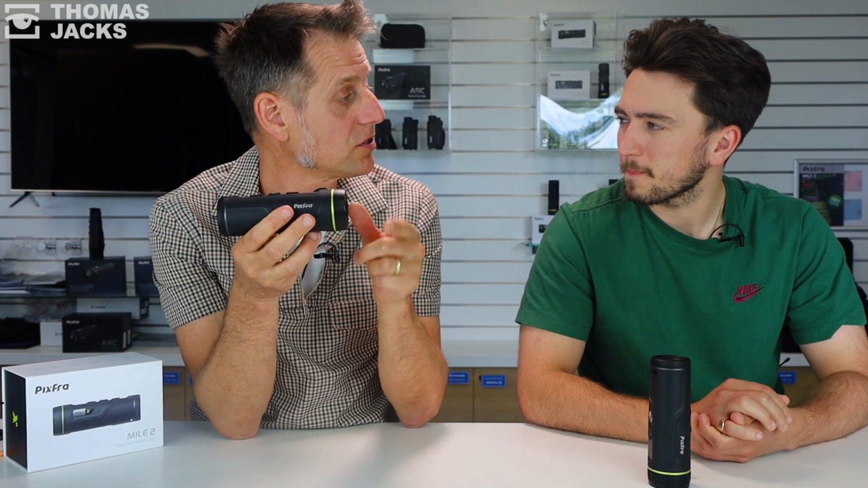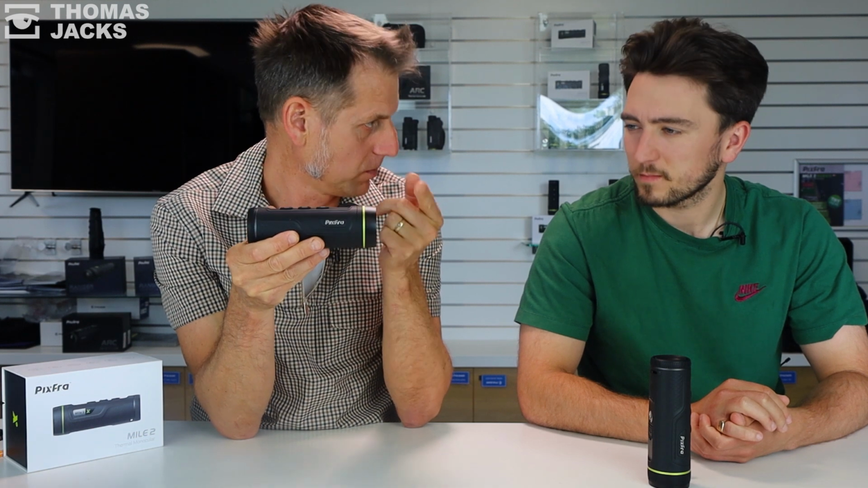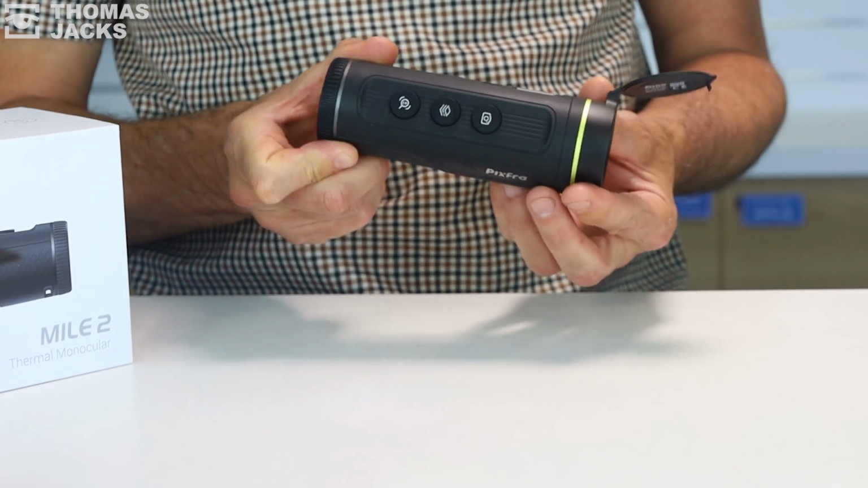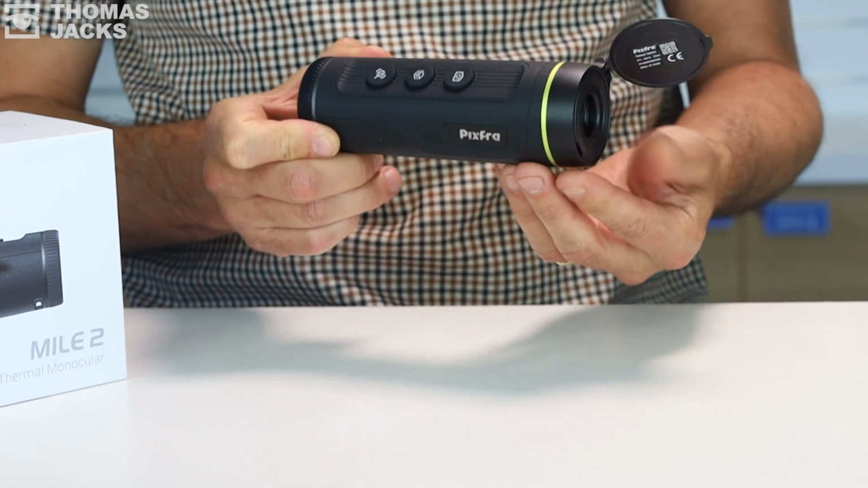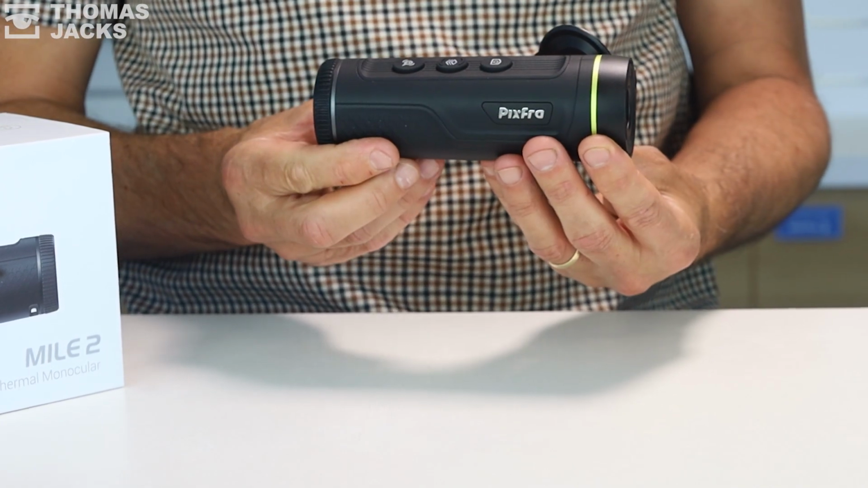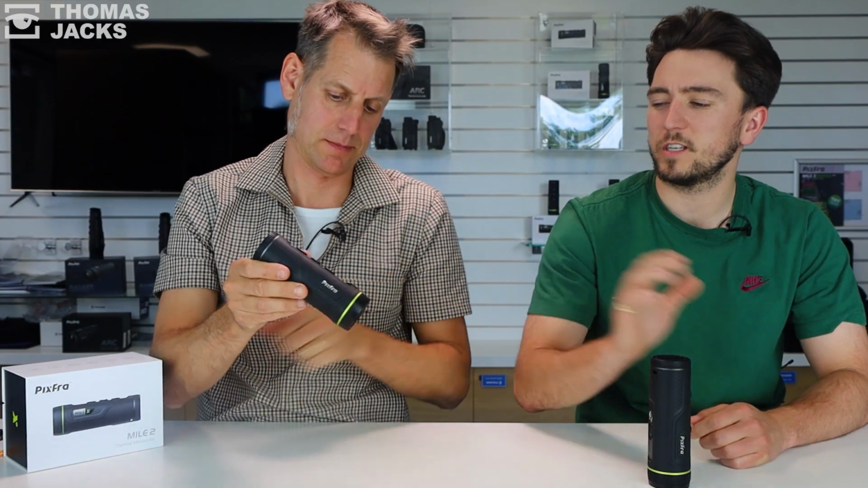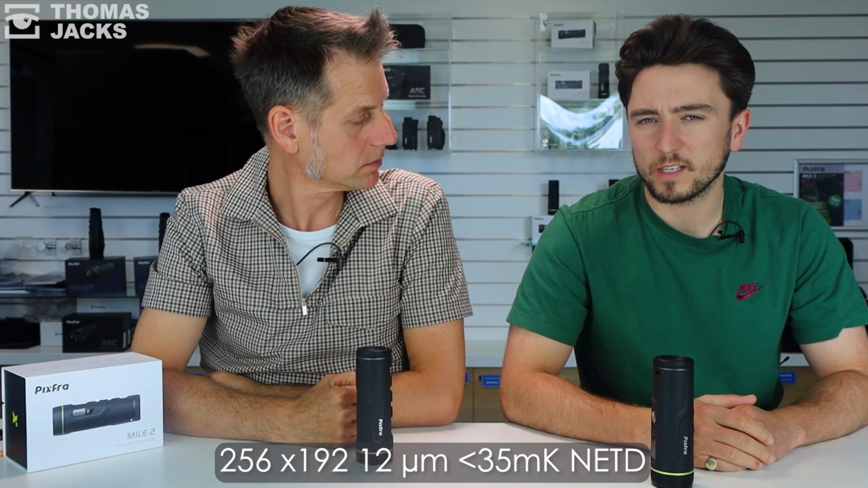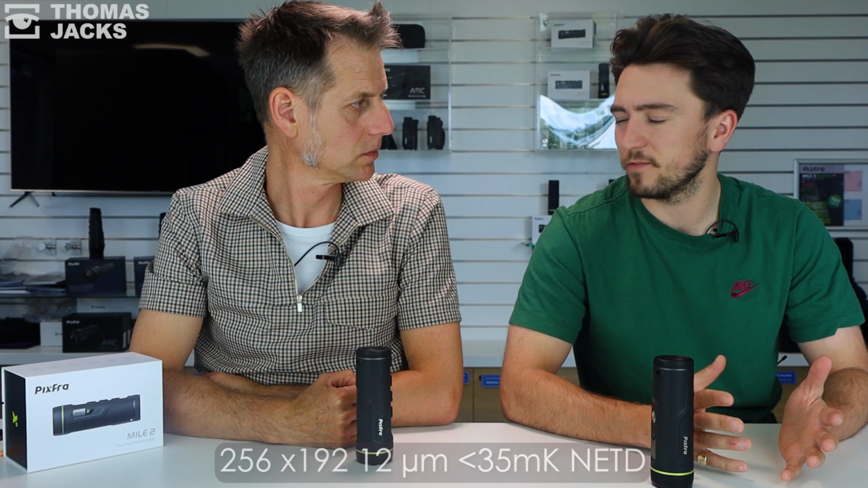Something that is noticeable with those through the lens shots is, again, this is one of the fixed focus models, which brings the price to a very affordable sub £500 level. If you had a little bit more budget to play with, what do you think people should consider above and beyond the M210? In terms of anybody purchasing any of the base models with a 256 sensor, got to understand the limitations in terms of distance and clarity that they're going to get from the device.